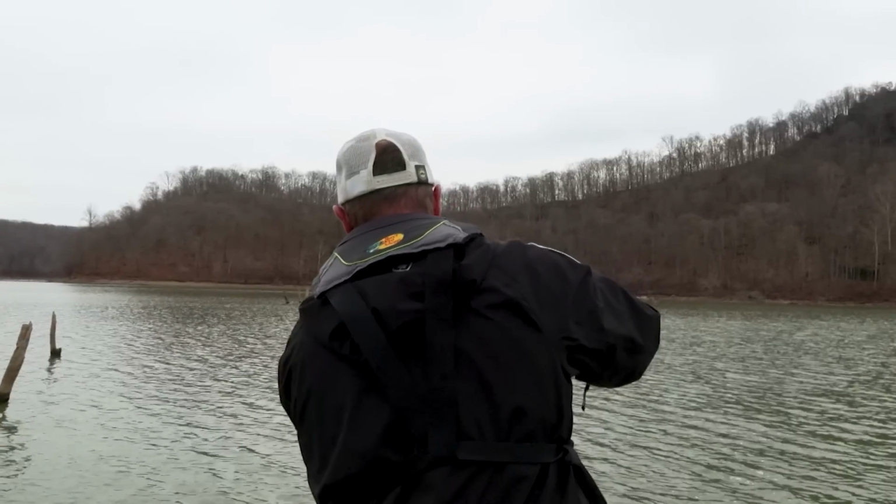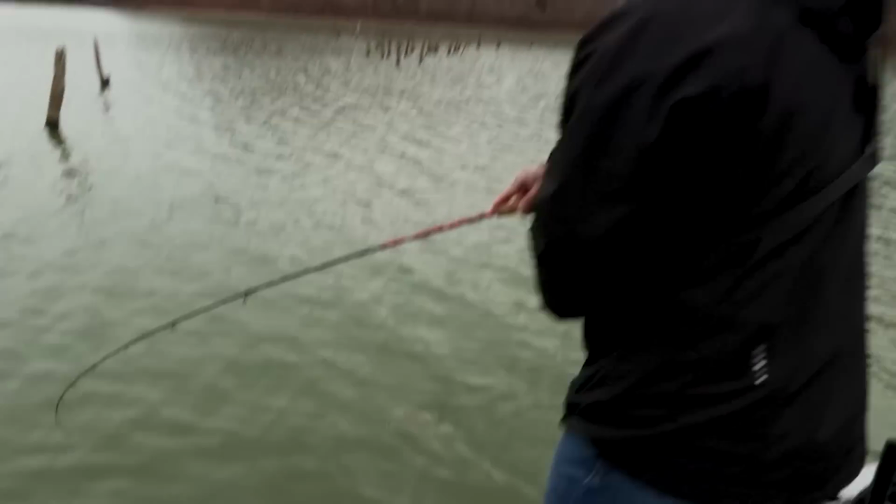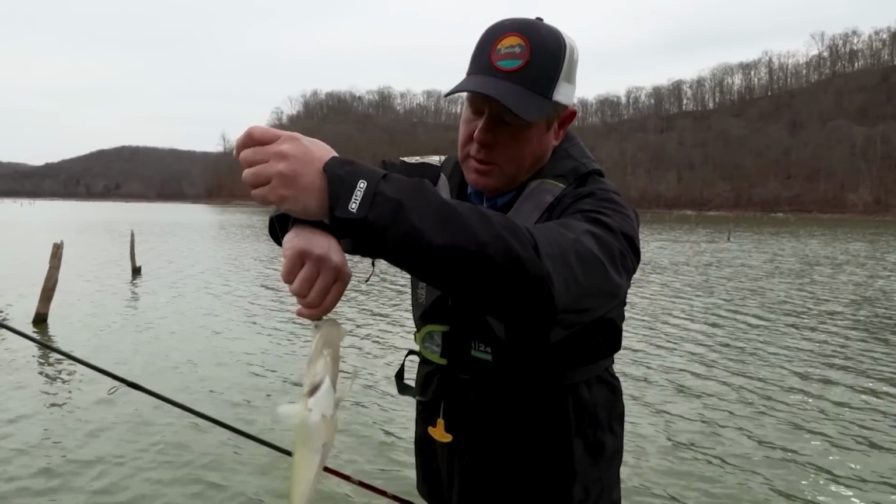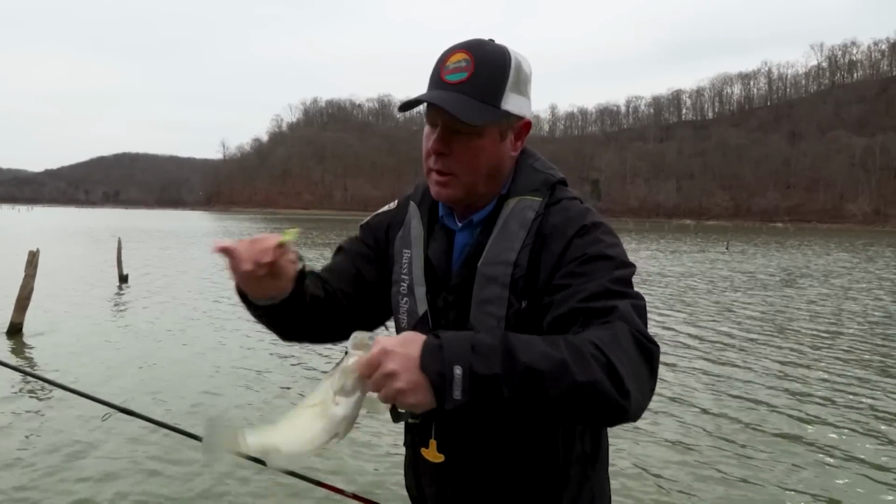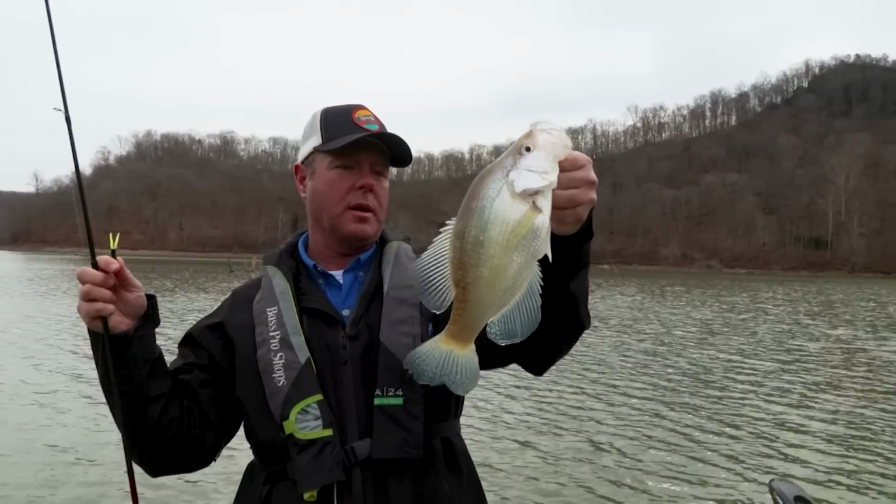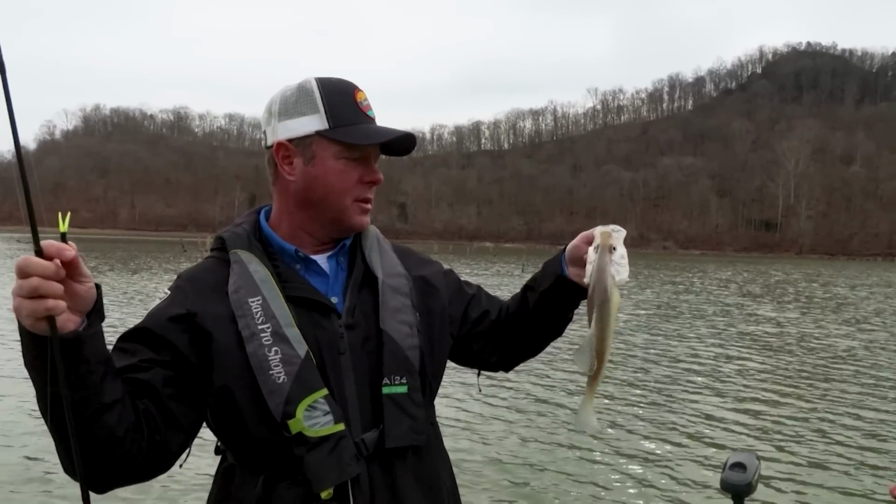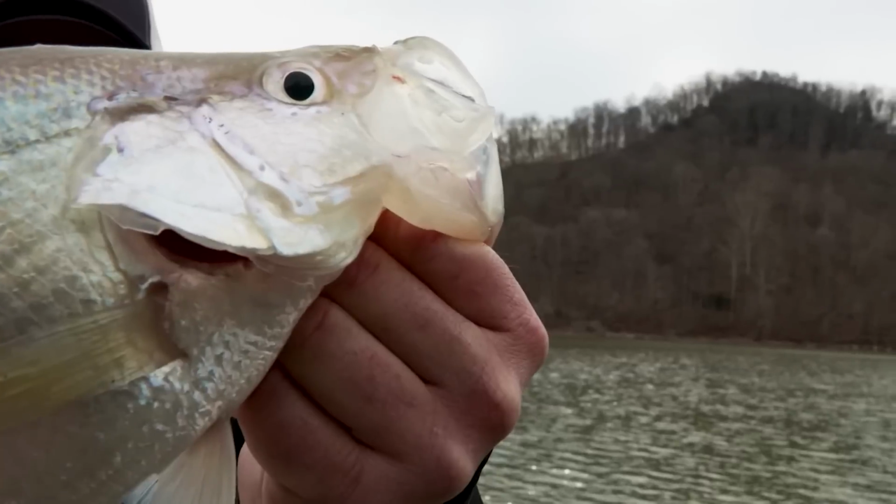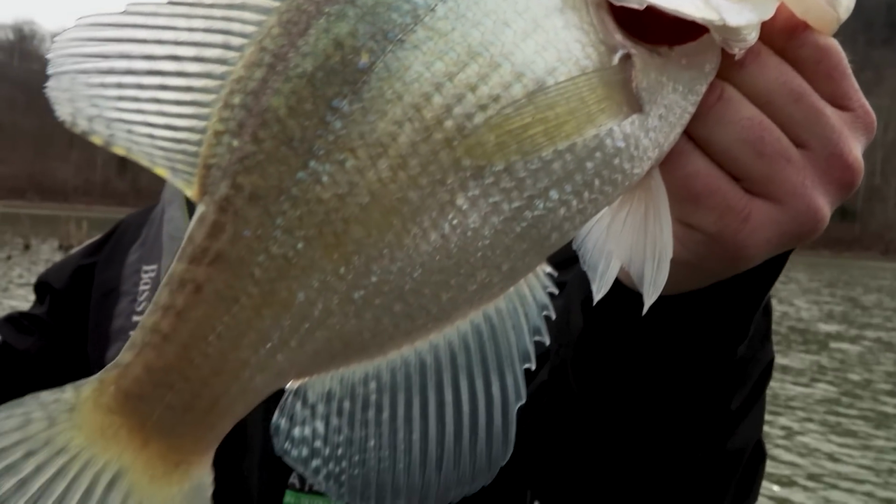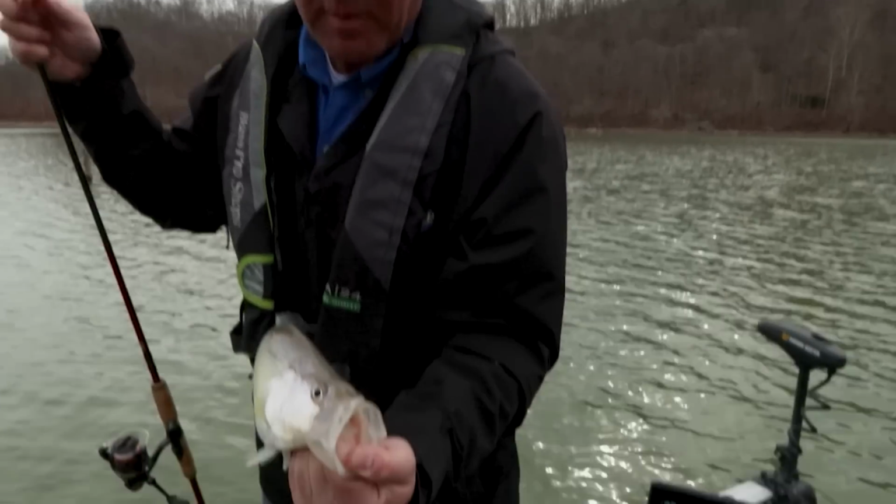That is so cool watching that happen. Another quality fish. Nice crappie. Not quite to the size of your last few, but still, that tells you what kind of fish that we're targeting. When you pull up a crappie like that that's probably 12.5 inches and you go, well, it's a little smaller than we've been catching. Yeah, that's a good day on the water. That's a pretty good day. Big old eyes sitting right on top of their head.